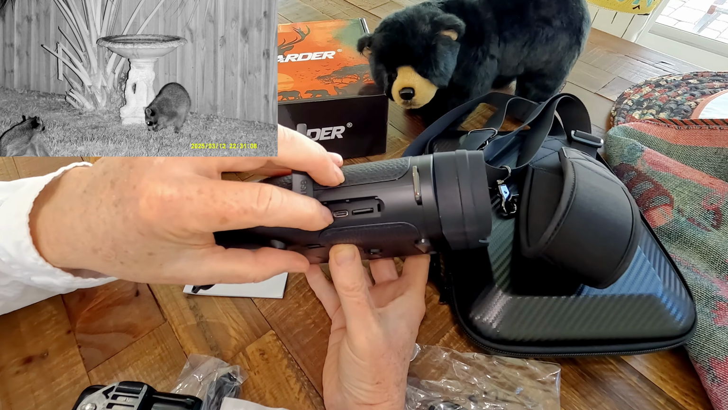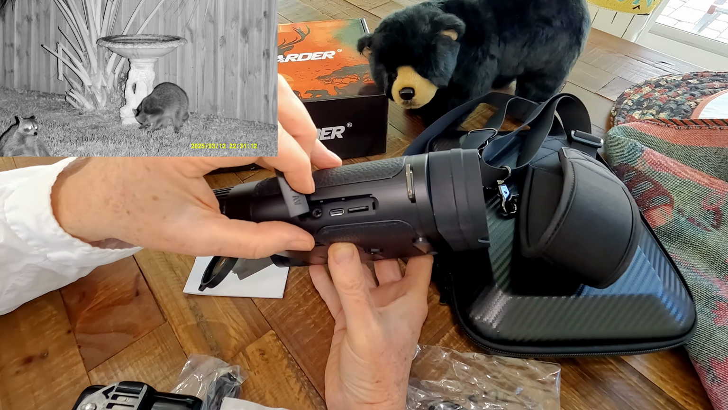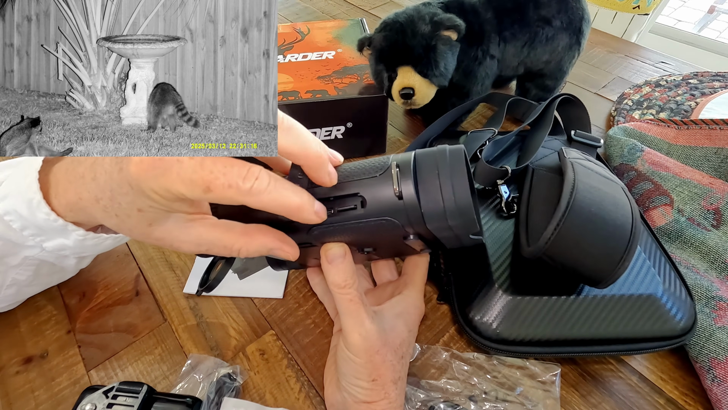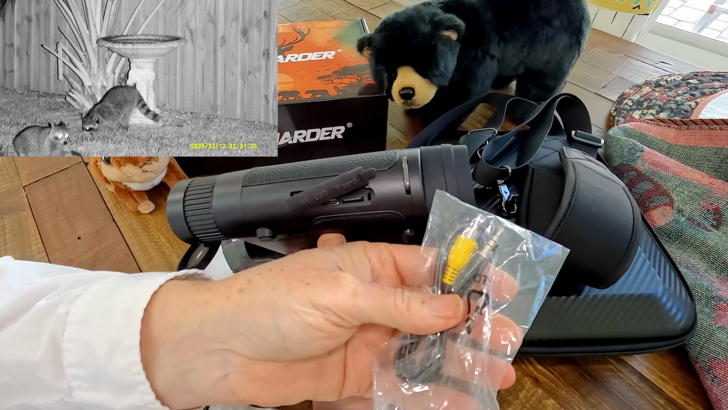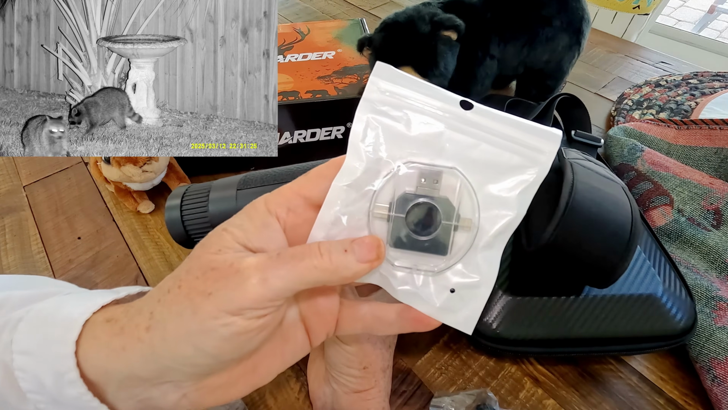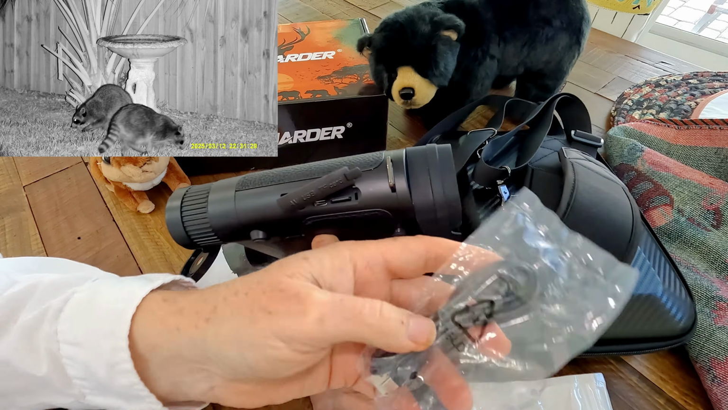And then you have a USB-C port here, which is used for charging and also file transfer. And then an AV port here, that you can use to connect to a TV or any kind of audio-visual device. And it comes with an adapter, audio-visual cable. It comes with a multi-card reader and a USB-C cable.